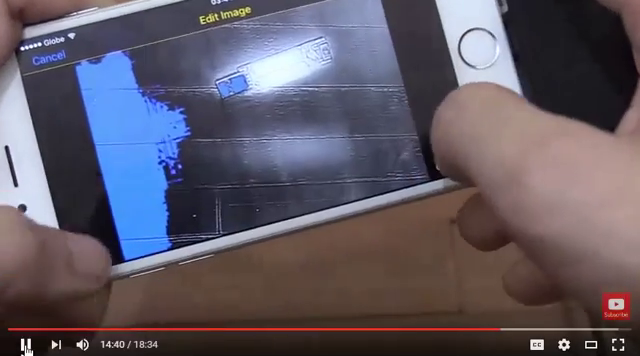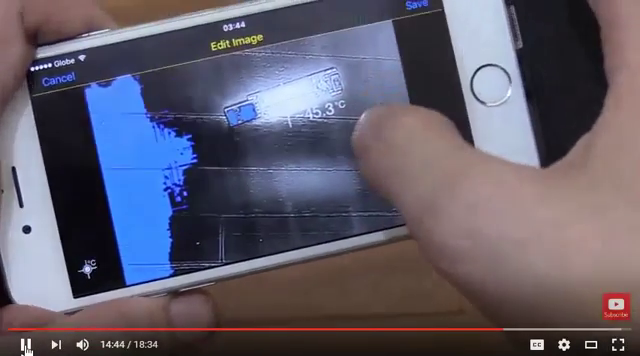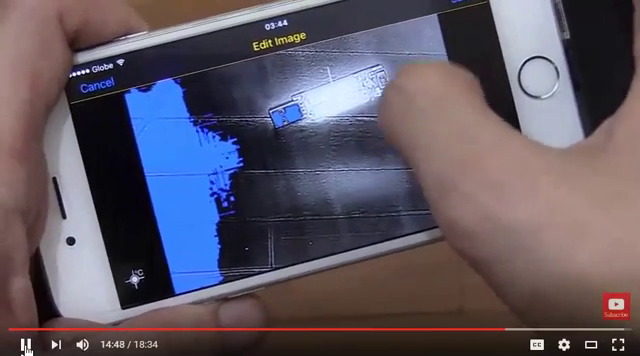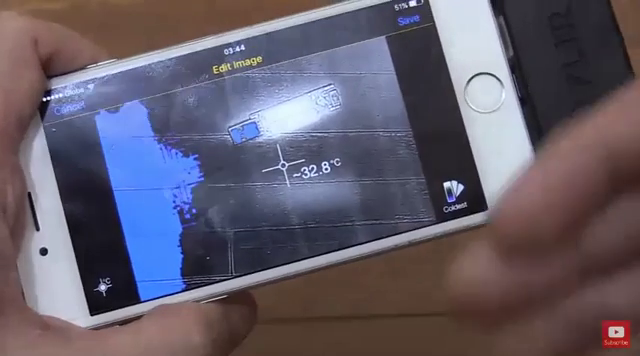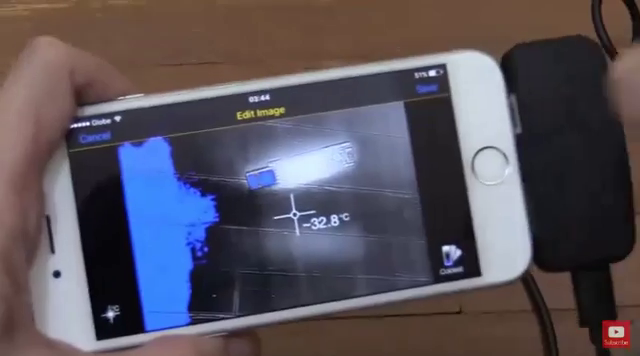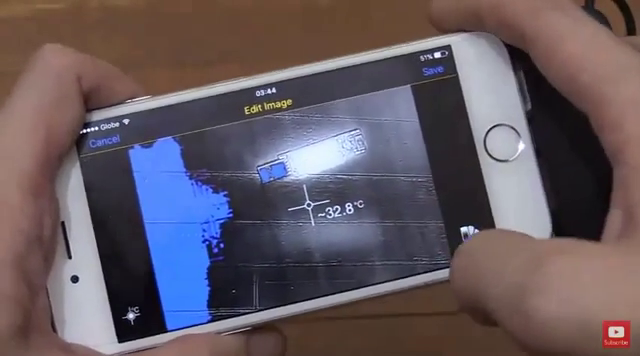Another useful thing about that is that you can actually turn this on and you can see what the temperature was at each point. So we can see that the resistor was at around 45 degrees Celsius while the table is at around 32. Now, accuracy of this does depend on what you're shooting it at. For instance, reflective surfaces aren't very accurate, and so on and so on. So give or take a couple of degrees, but I found it pretty accurate in use.